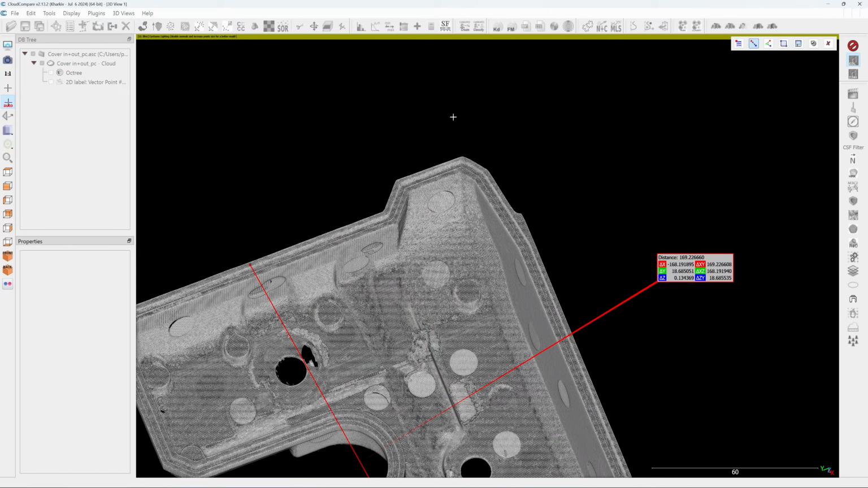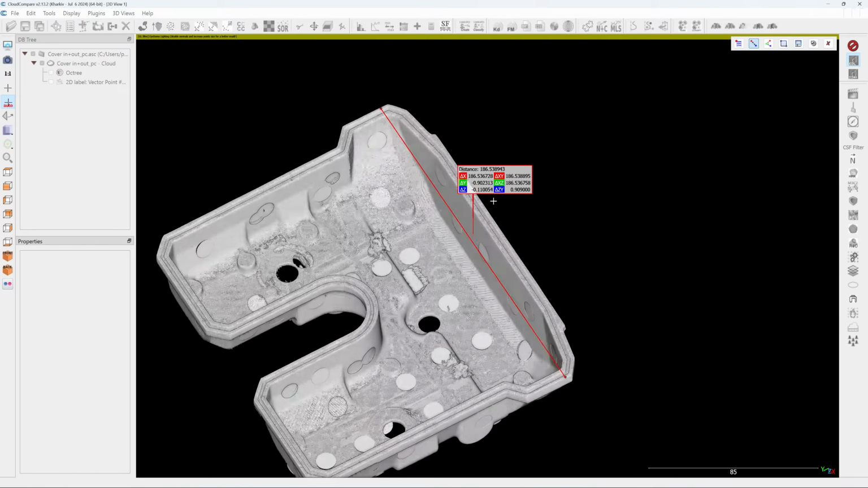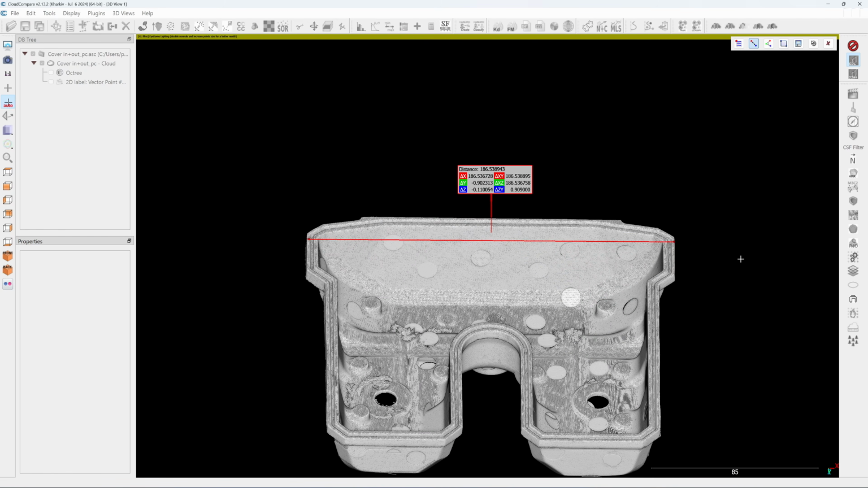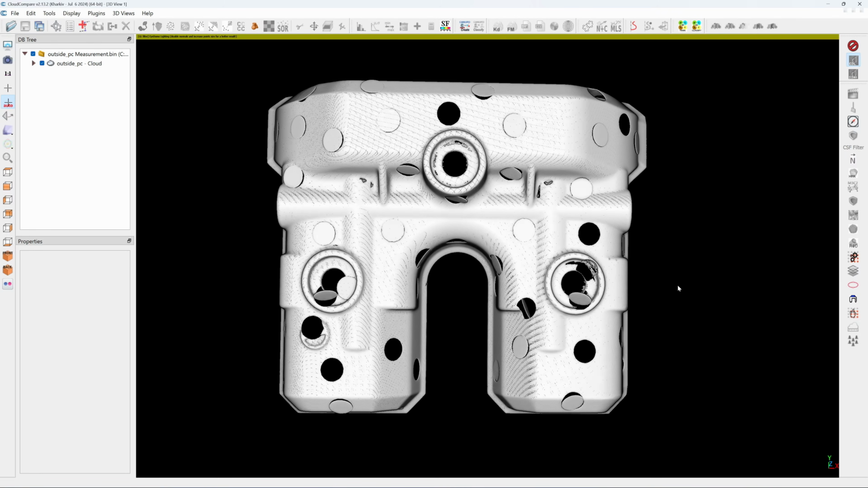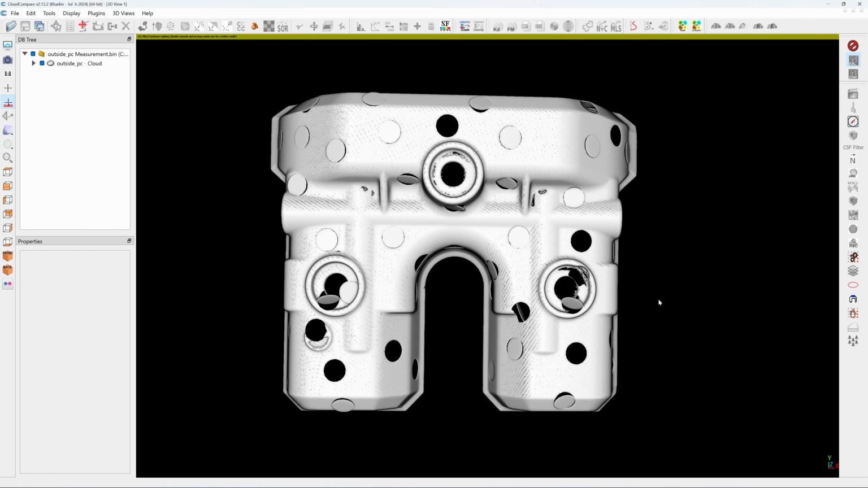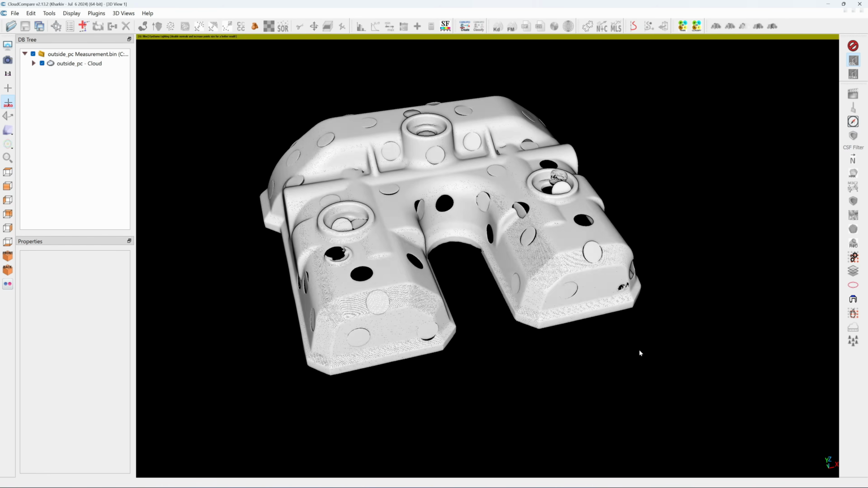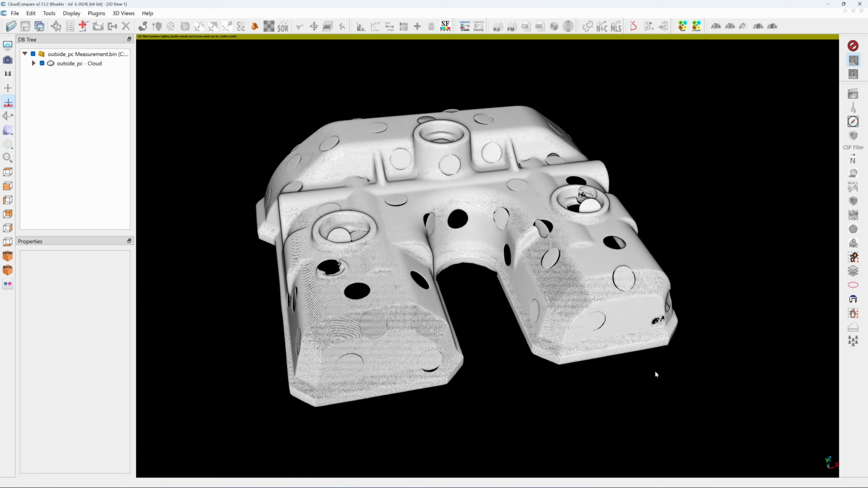Let me check one more point. This point to this point, same, about 0.1 millimeter variation. Okay, this is the outer shell of the valve cover. The part is symmetry, so nobody is going to make this part asymmetry. From what you can see with your eyes, it's a good clean scan. It should be satisfied with a 3D scanner, right?